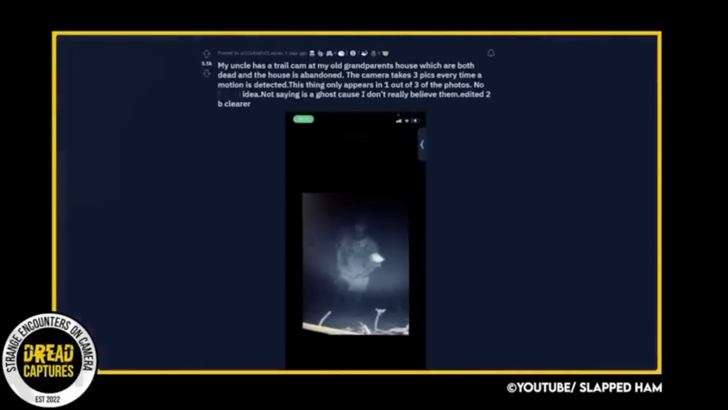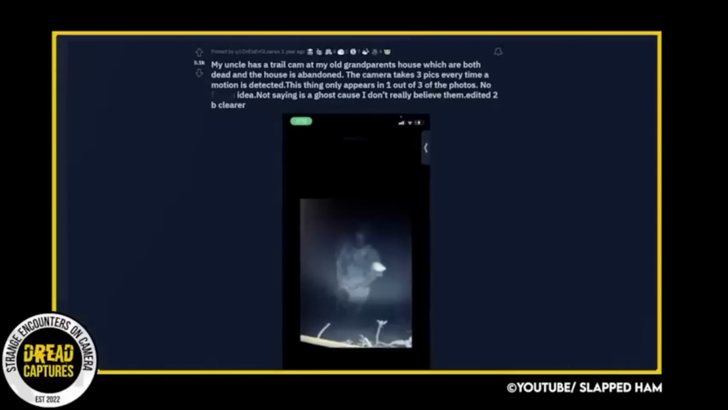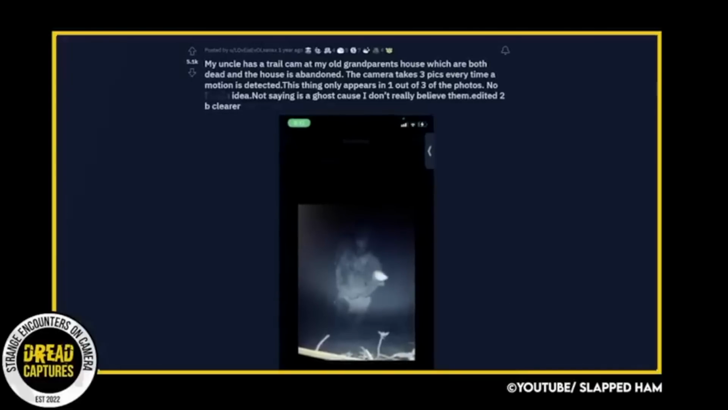In October of 2021, a Redditor using the username LoveIsEvilXanax shared 2 photographs taken from a trail camera. The caption explained that the camera was set up at the Redditor's grandparents' abandoned house, where strange occurrences had been reported. The camera takes 3 photos when motion is detected, and the strange humanoid figure in the photograph happens to only appear in one of the 3 pictures.